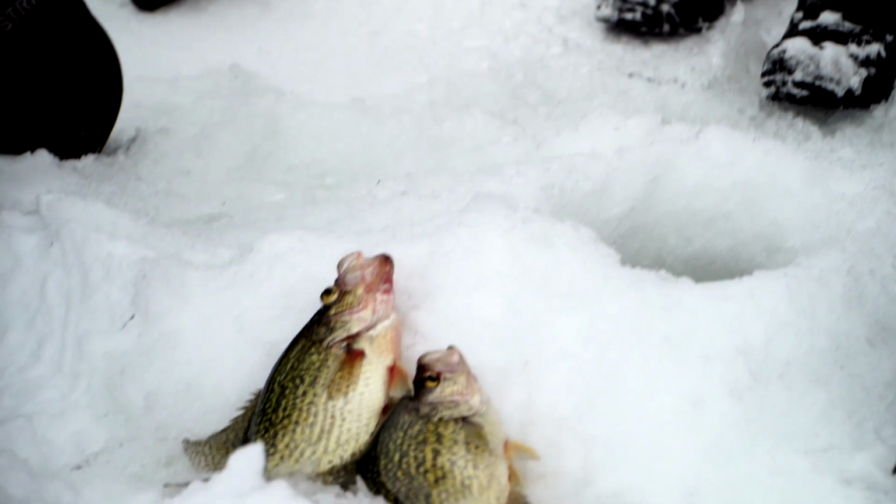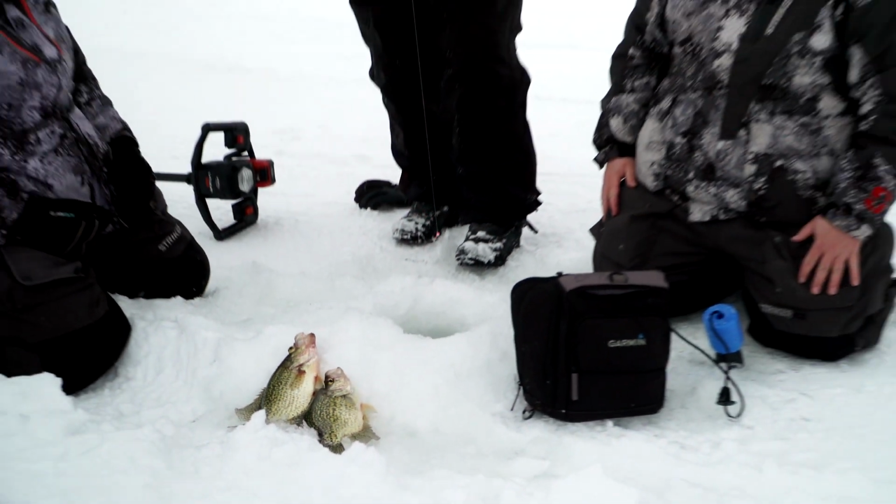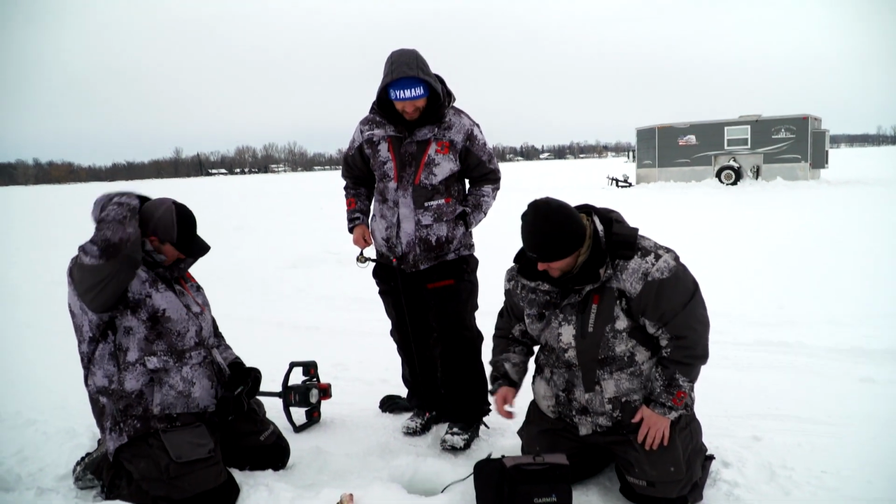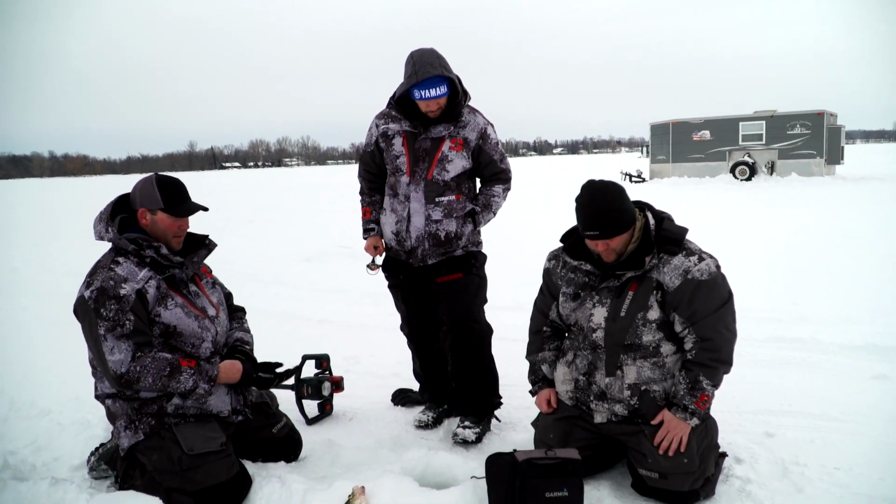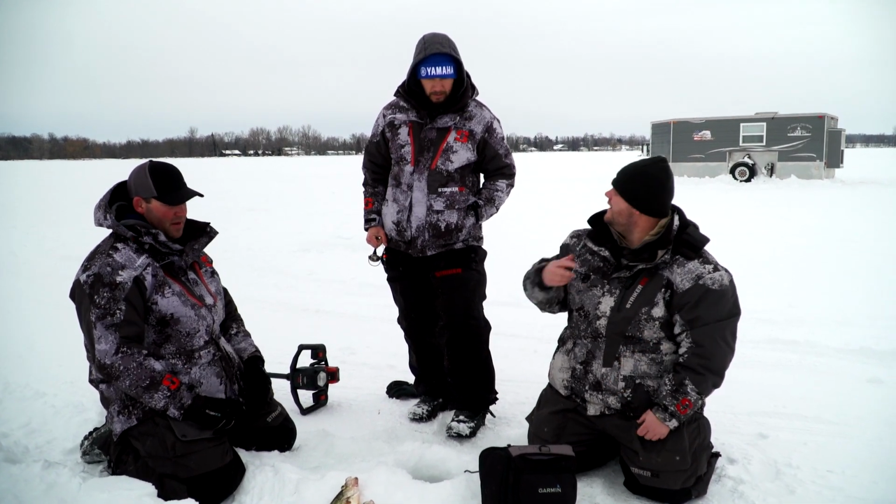That's the thing. I mean, we literally just got here, put the Livescope down, found the school, and we're already starting to pile them up. Exactly. That's awesome. Putting the signs together. So now they kind of moved on from this hole, so I think what we'll do is run back to the Livescope, find another school like this and do it again.